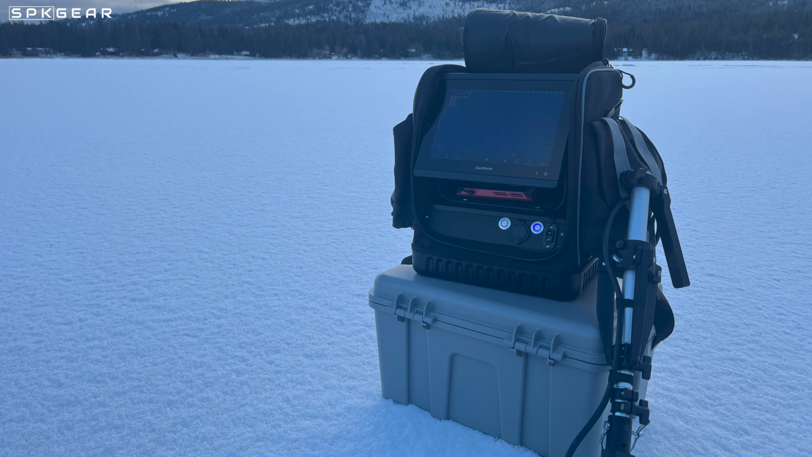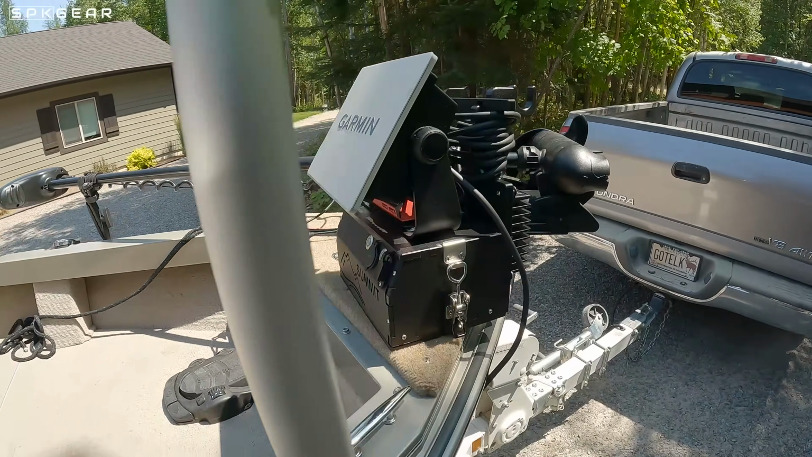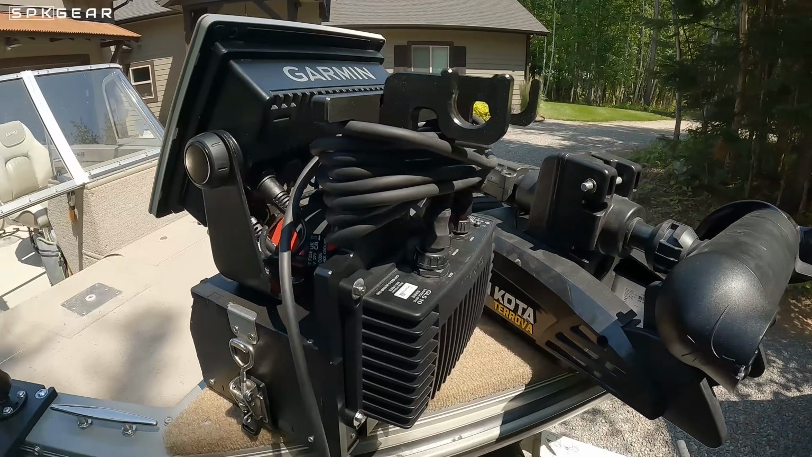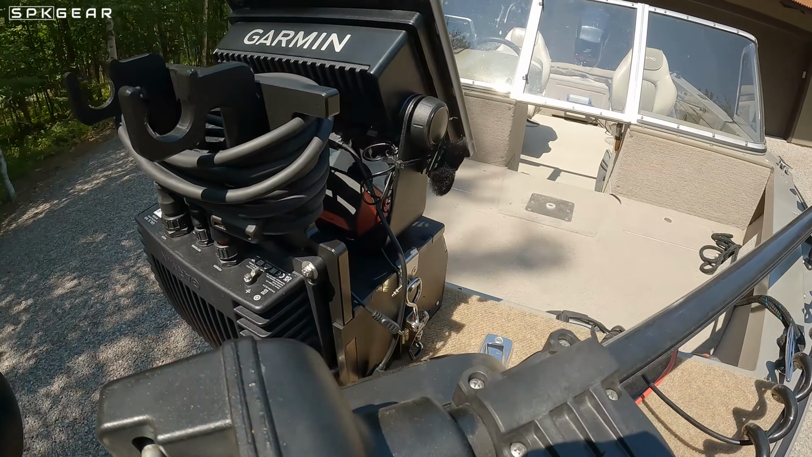So let me tell you about something that's really a big deal in Livescoping, and that's the shuttle. A shuttle allows you to put the device on your boat, take it with you ice fishing, put it in a kayak. The possibilities are endless, what you can do and where you can take a Livescope when you use a shuttle. Well, a shuttle is like a stand or a compartment to hold all of your Livescope components together.